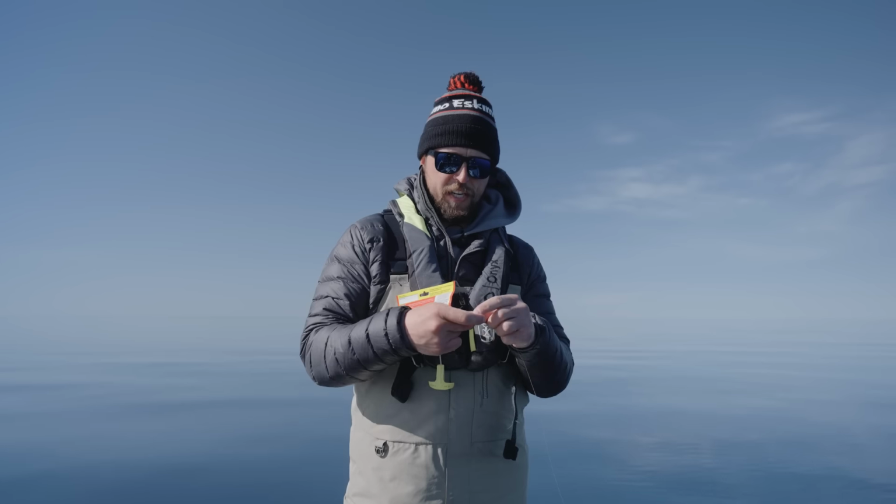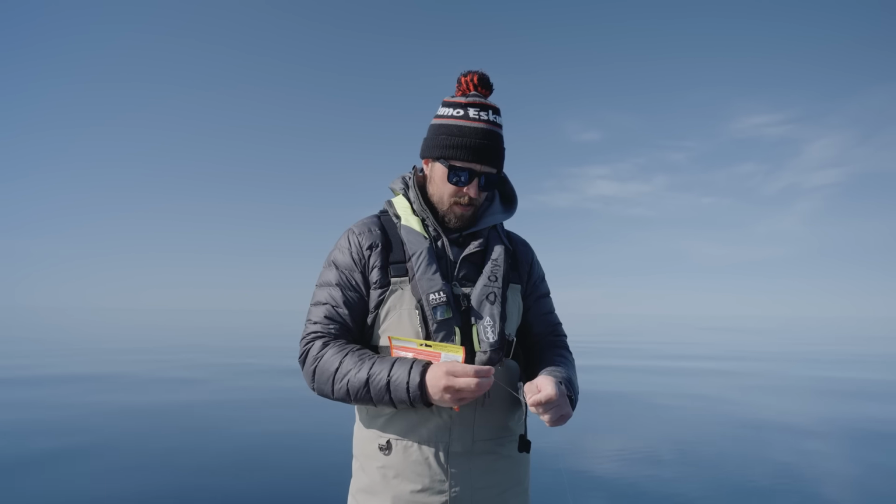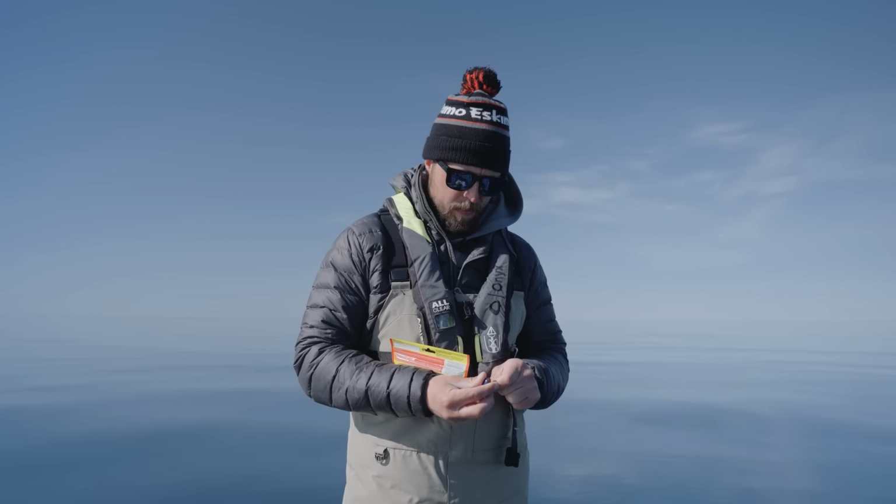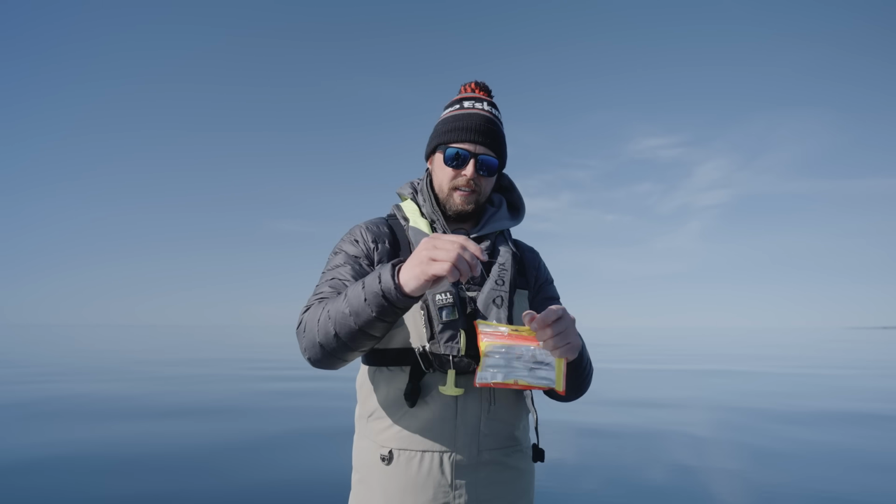So we're just going to tie this jig directly to our 17-pound fluorocarbon leader. 17 pounds is a good strength. If you hook into a really big fish, it can definitely handle it. 10-12 pound test I think is a little light, especially with casting 1 ounce baits. You're going to fatigue that line throughout the course of the day. So 17 works good. We just tie that on there.